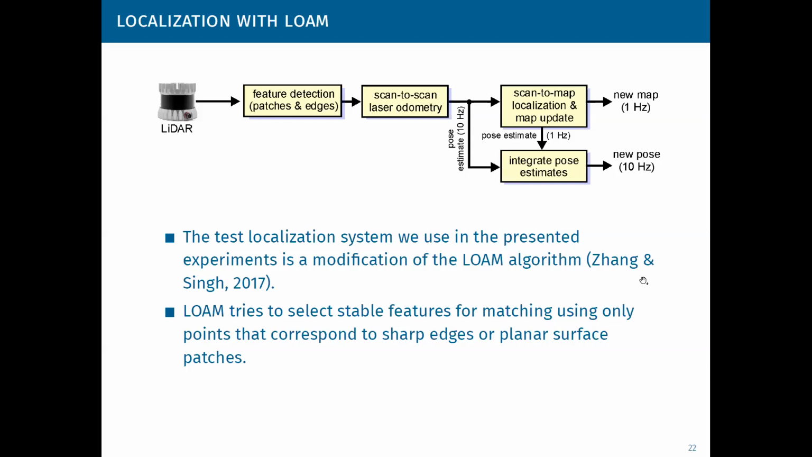LOAM means LiDAR odometry and mapping. This is a very popular algorithm that is pretty accurate on estimation of the trajectory. This algorithm combines scan-to-scan real-time odometry and registration of the LiDAR scans to an incrementally updated point-based map. LOAM tries to select stable features for matching using only points that correspond to sharp edges or planar surface patches.